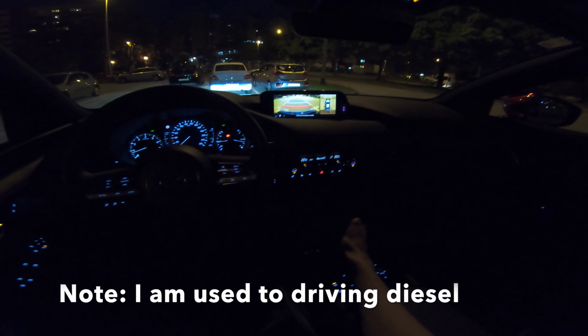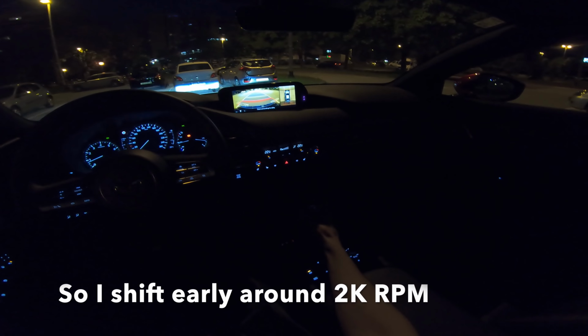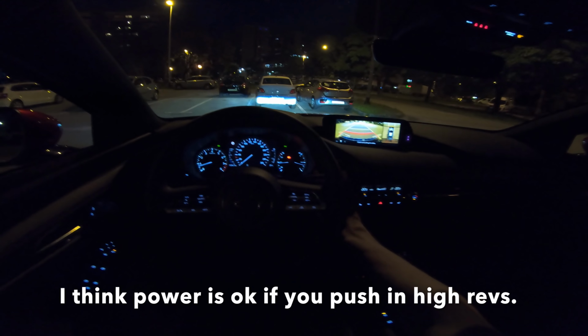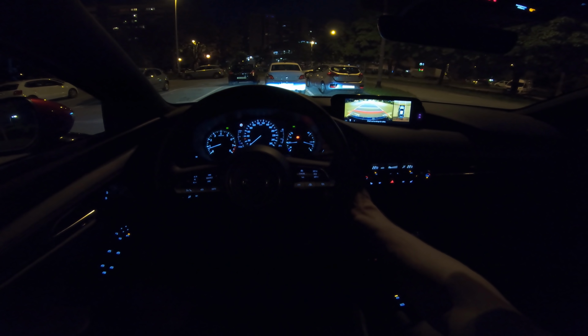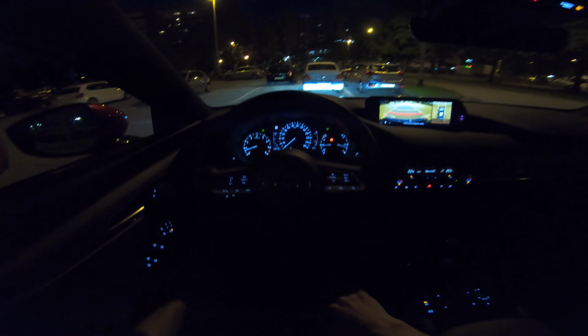This is a 122 horsepower, 2.0 petrol, and this is SkyActiv-G. So before we head on, just a little bit on the interior. I noticed you can increase the brightness here or decrease it. Of course, if you leave the lights on automatic, it's going to be automatic. If you leave it on off, the brightness during daytime is going to be increased accordingly.